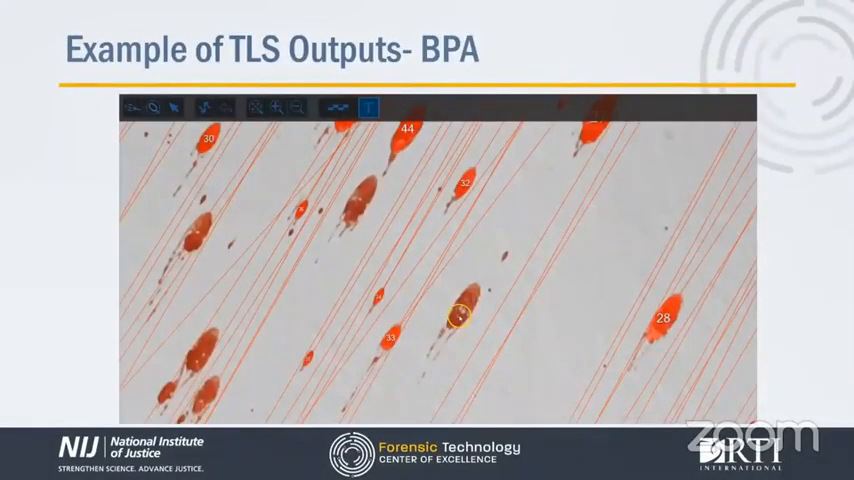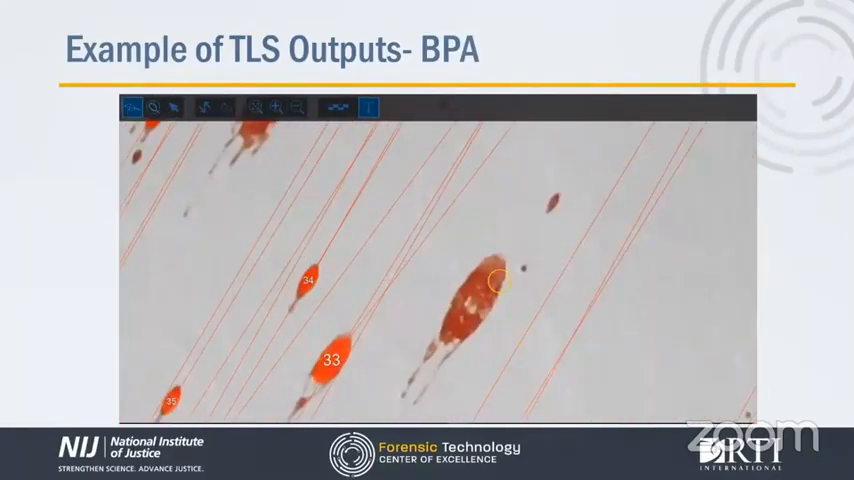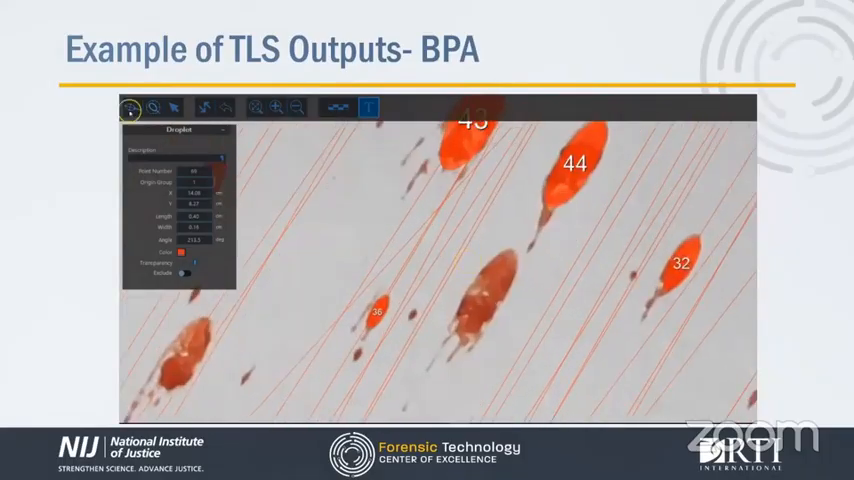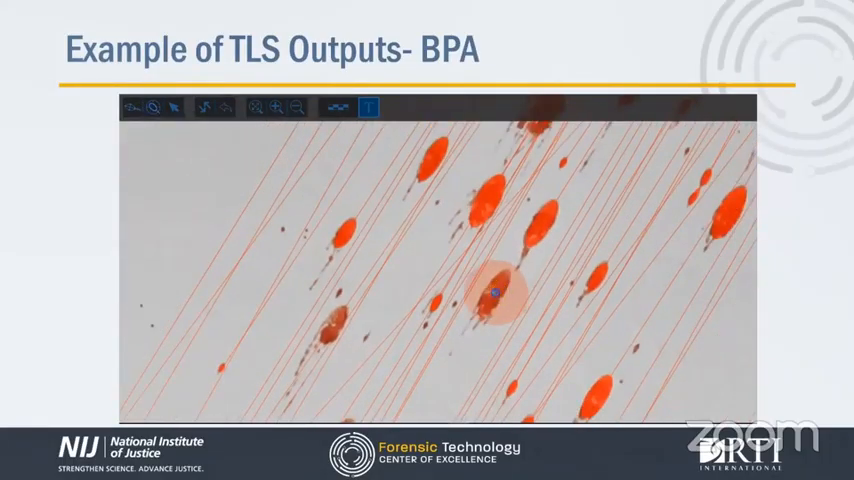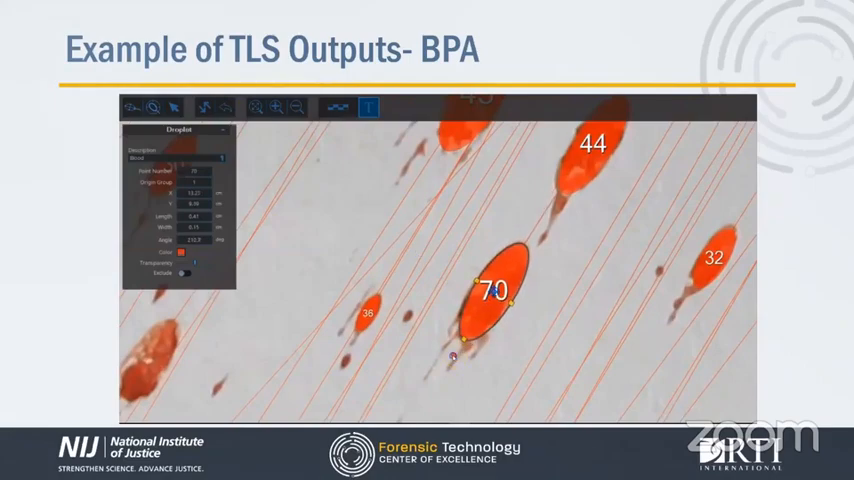In this example, an analyst is using terrestrial LiDAR scan data to conduct bloodstain pattern analysis, specifically area of origin calculations. By using this instrumentational method, an analyst is able to select and map the ellipse shape of individual bloodstains. The analyst then uses software to calculate that individual bloodstain's flight path.